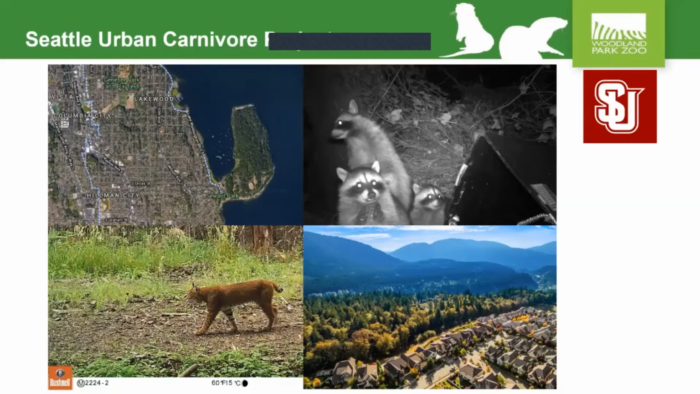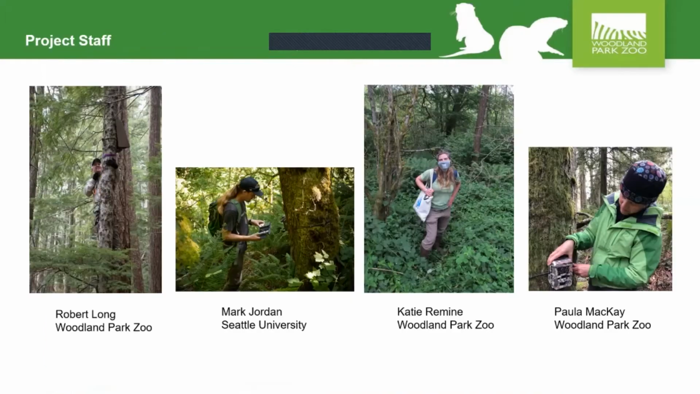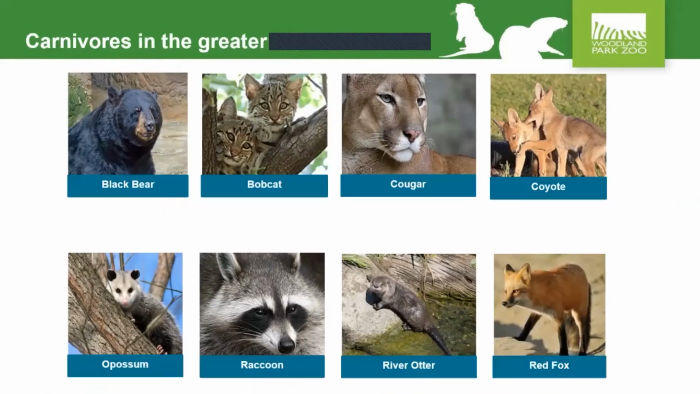And so we started this project, the Seattle Urban Carnivore Project, to try to look at wildlife in and around Seattle and to ask some questions about how we coexist. The project staff include myself, Mark Jordan from Seattle University, Katie Remine, who you'll hear from in a little bit, and Paula McKay, also with Woodland Park Zoo.